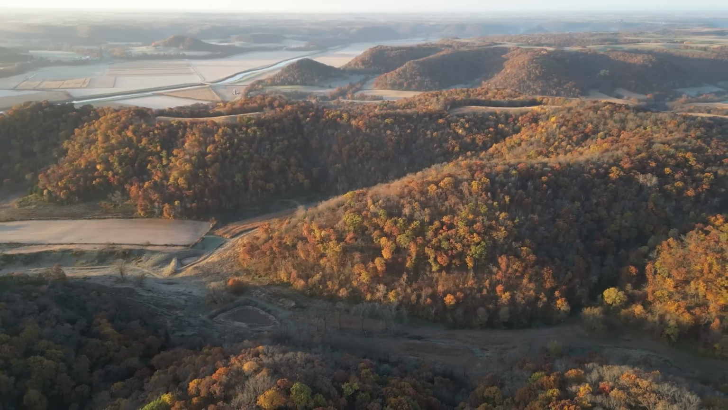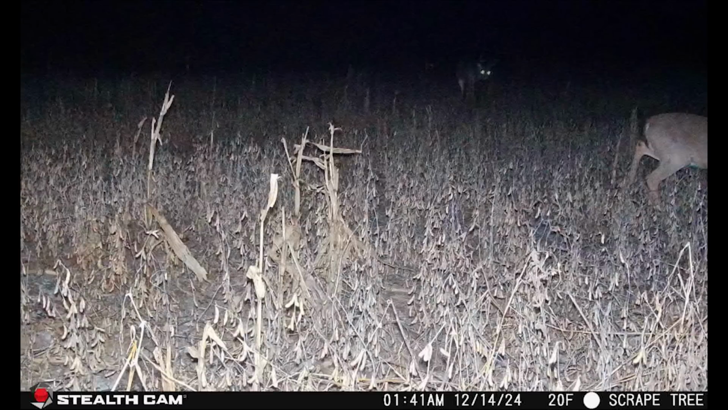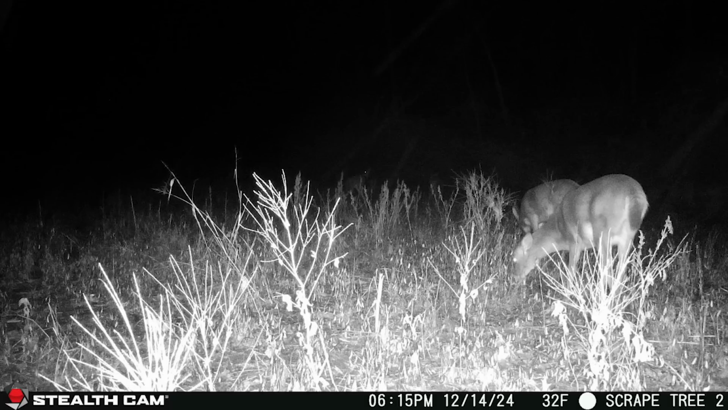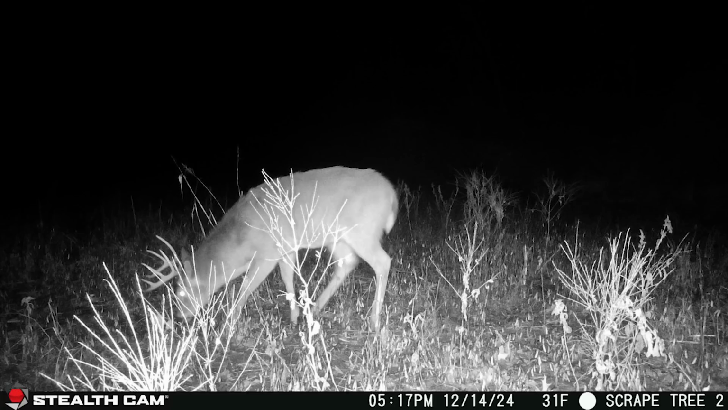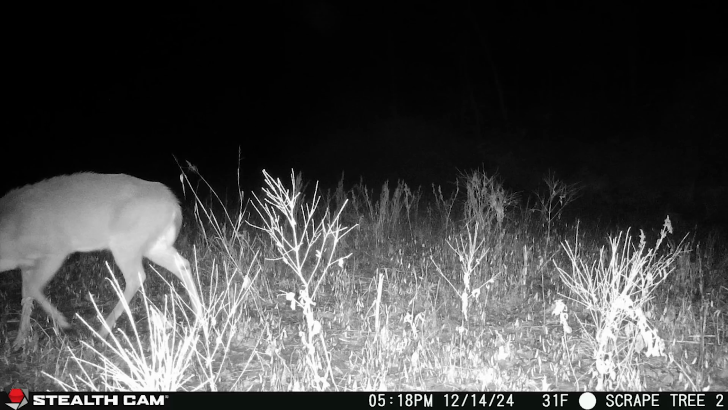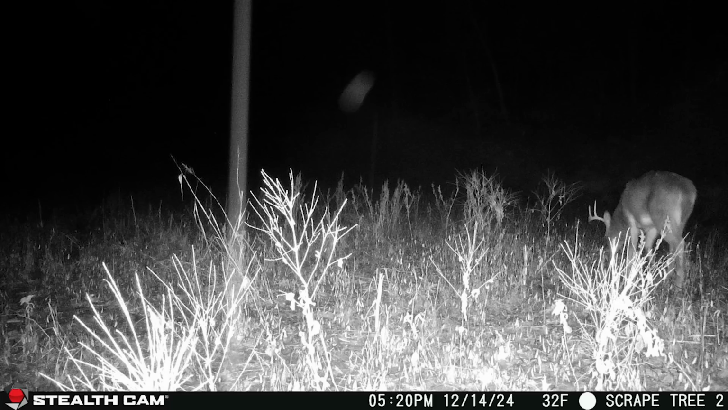Okay, these last two cameras are located at what we call the scrape tree, which is a corn or a soybean food plot down in the valley. And I would have thought this spot would have been pulling a lot of deer. There's timber all around it. I don't know why we're not getting more photos on these cameras. Pretty limited number. I mean, there's deer using it, but not very many, and most of the activity is at night.